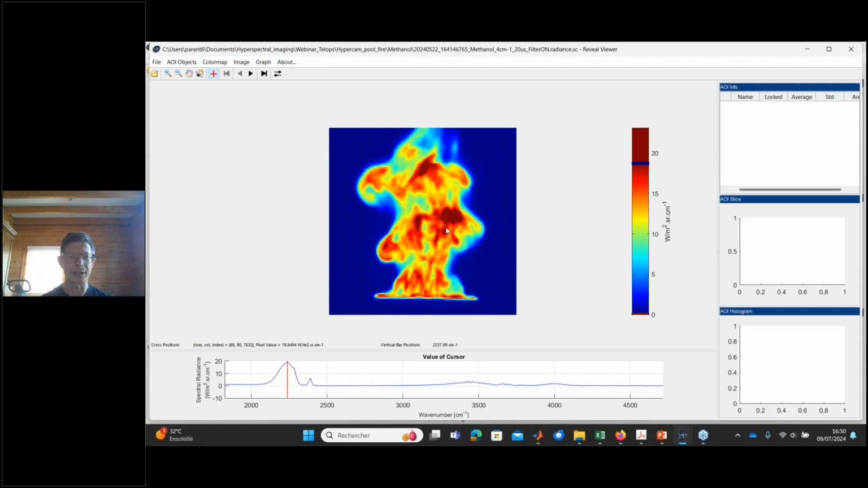What is interesting is to see what's happening near the surface of the pool fire. Maybe you cannot see it very clearly, but here there is a small bump. Maybe I can make a close-up.